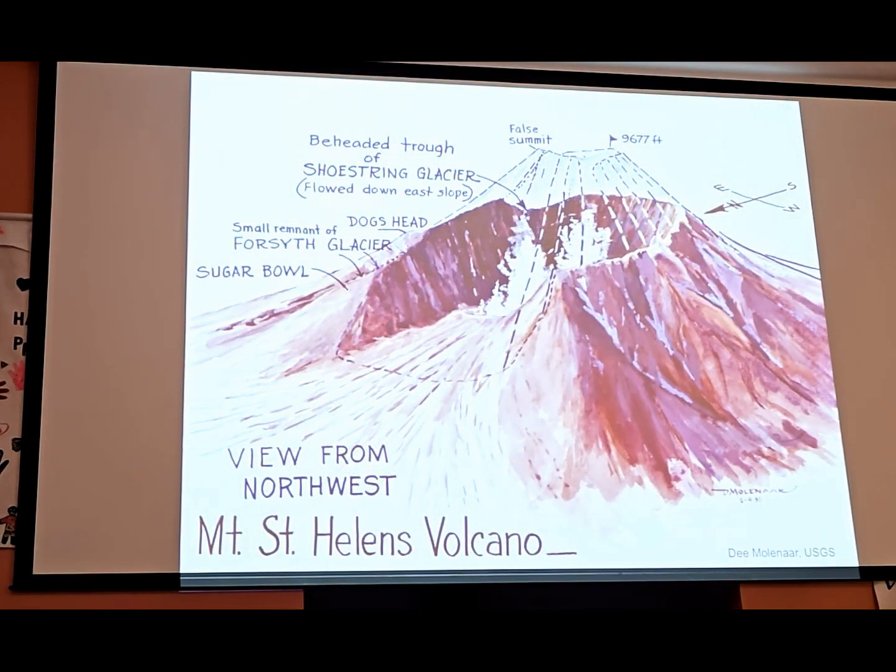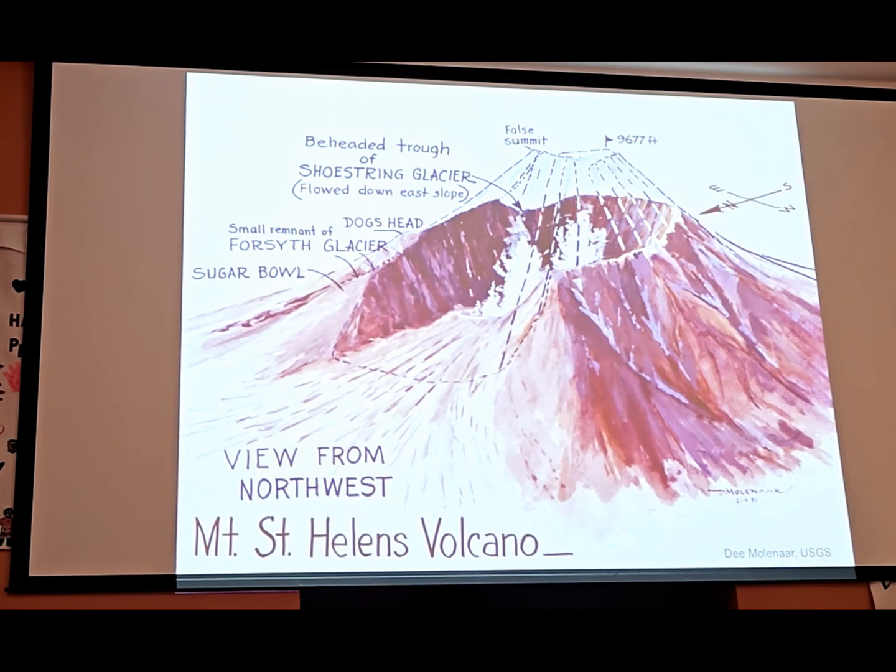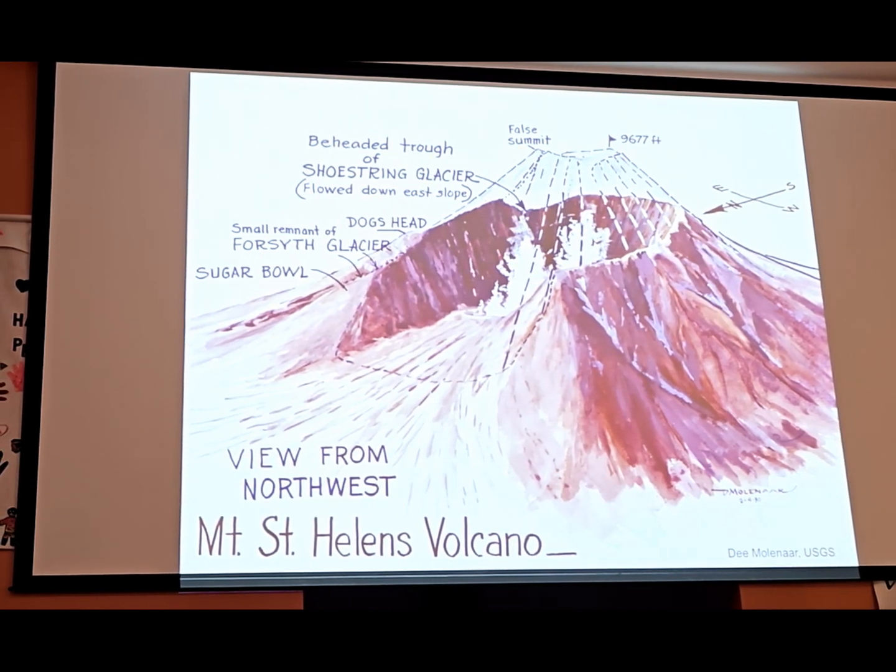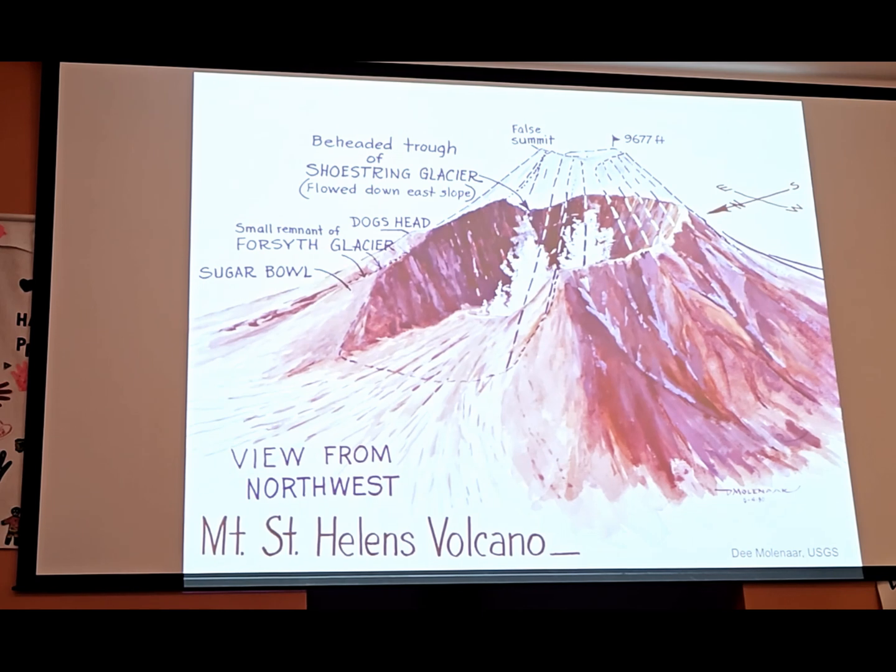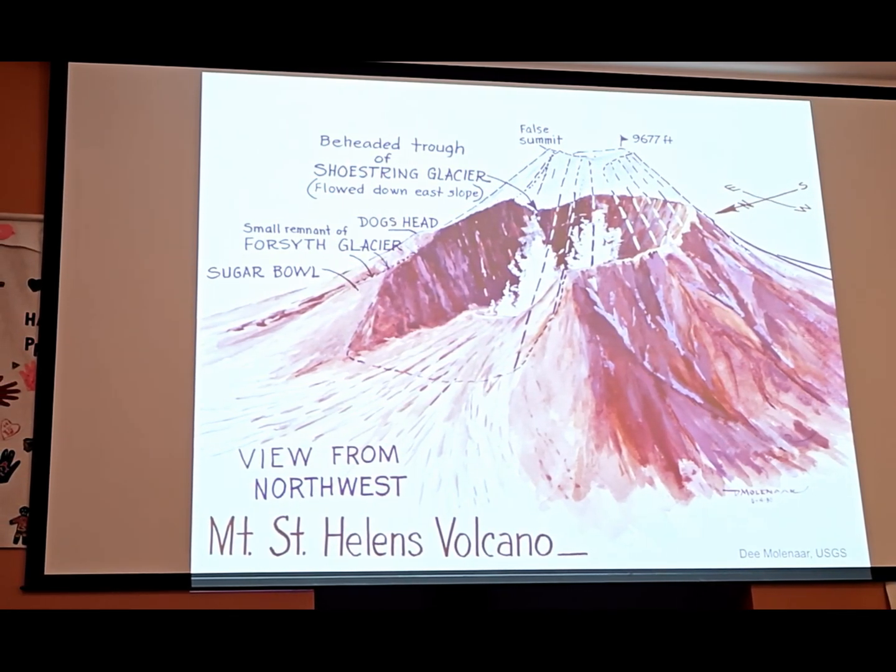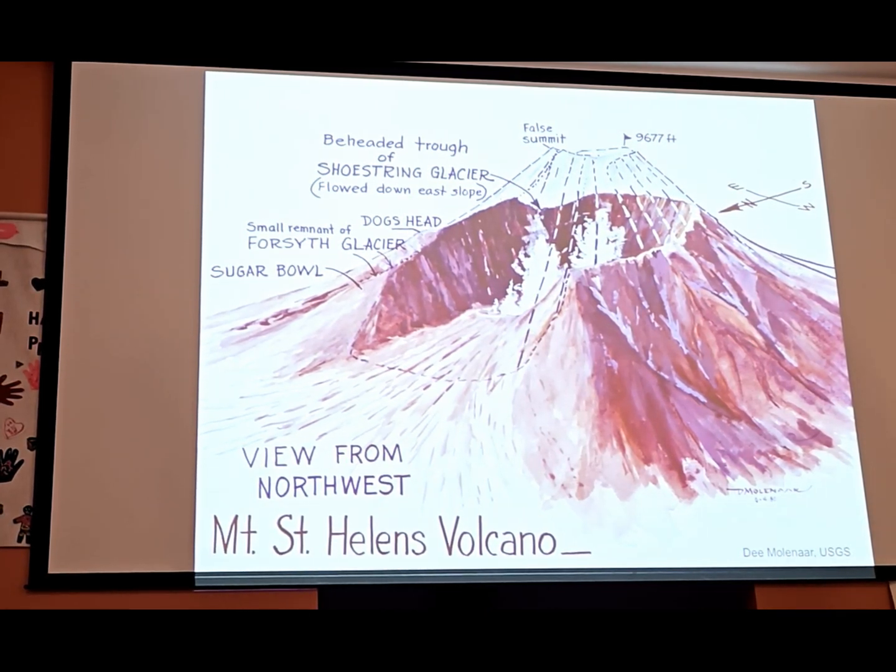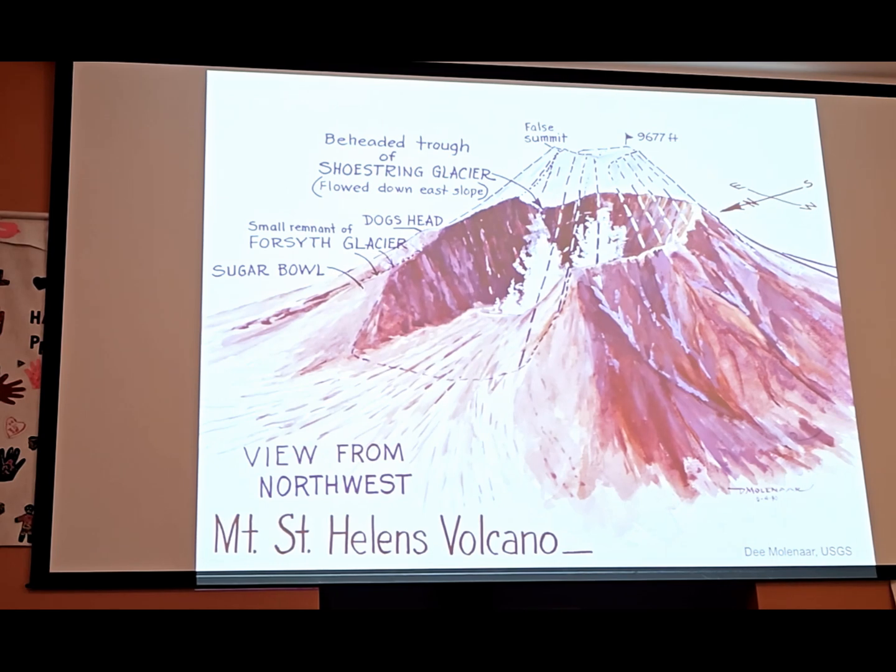All right, so in 2001, I made a map of Mount St. Helens, and I wanted to create a LiDAR-based perspective view interpretive map of the volcano, since I hadn't really seen that type of map of St. Helens before. In researching ideas for the map, I came across these beautiful 1980 USGS illustrations by D. Molenaar, who I mentioned earlier.